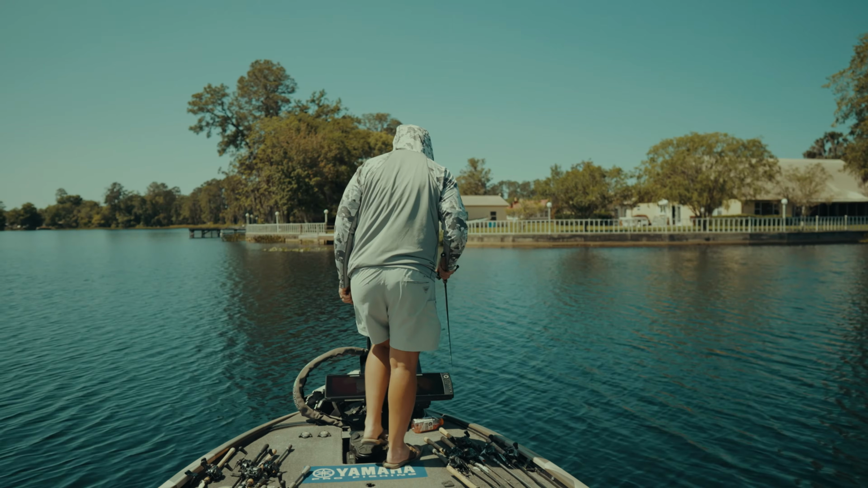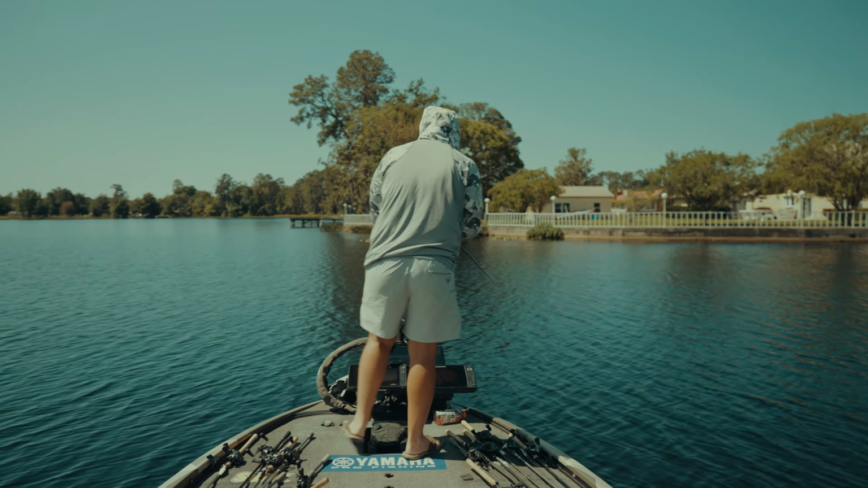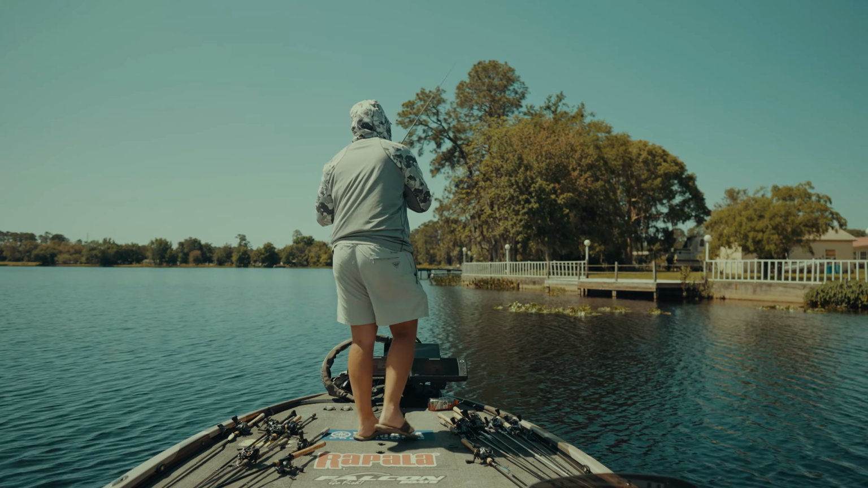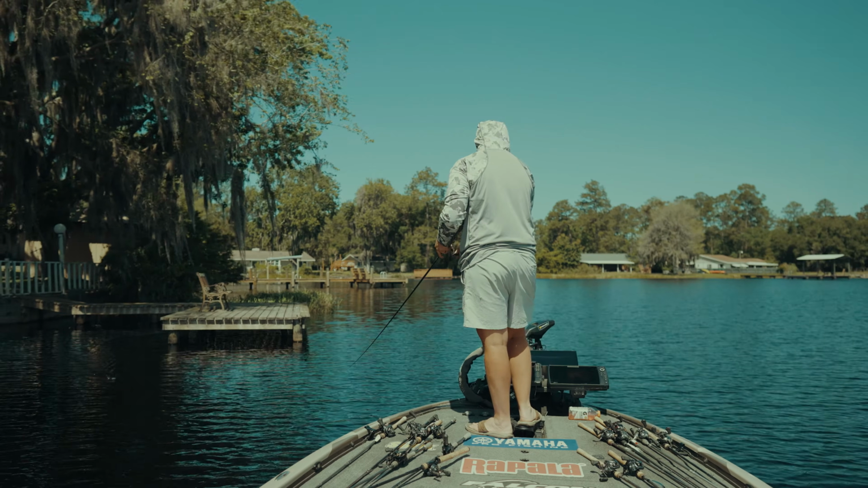I got a jerk bait in my hand currently, but I think I'm wasting my time with a jerk plug. This looks like a brush pile somebody put out here. One local hammers this place. I got him. Oh, he's a little guy.